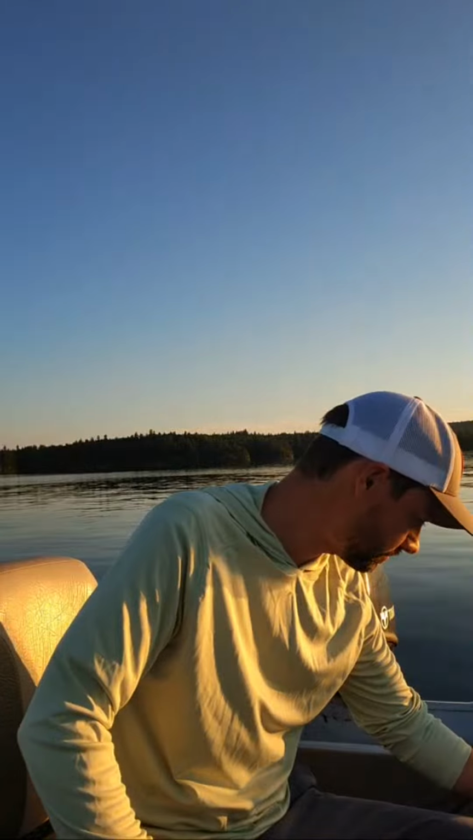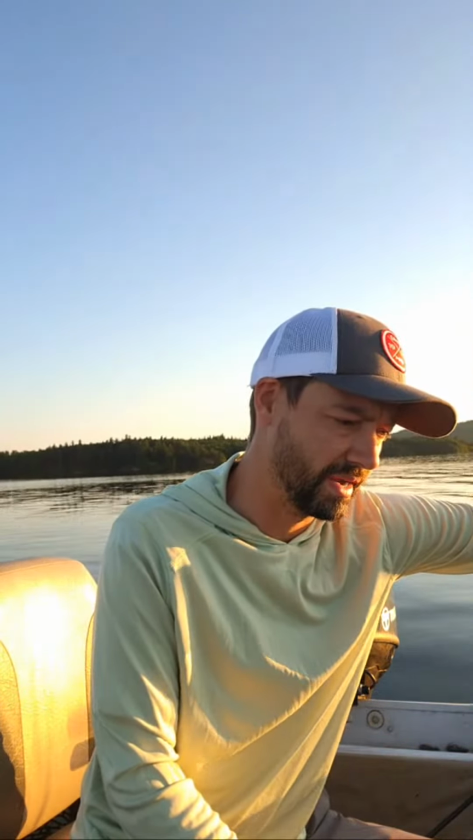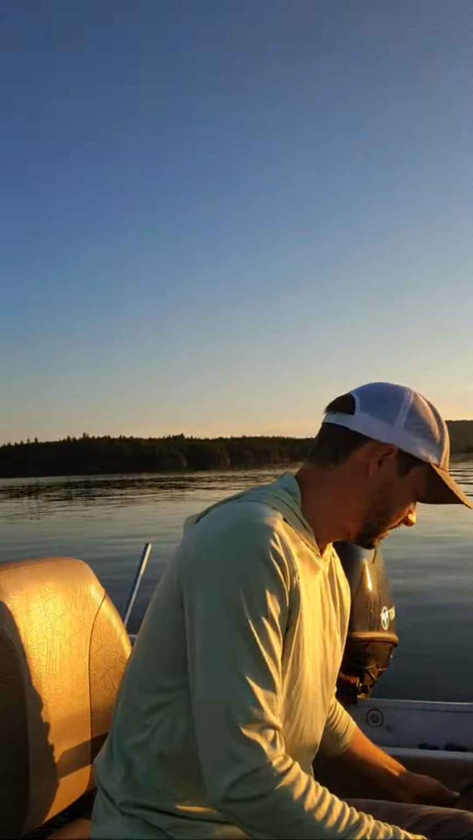What outboard do I have? I have a brand new 50 horsepower Tohatsu. And yeah, 50 horsepower tiller. And I like it so far. I just hit the 100-hour break-in period, which was fun. I just did an oil change for that. Yeah, I like it so far.